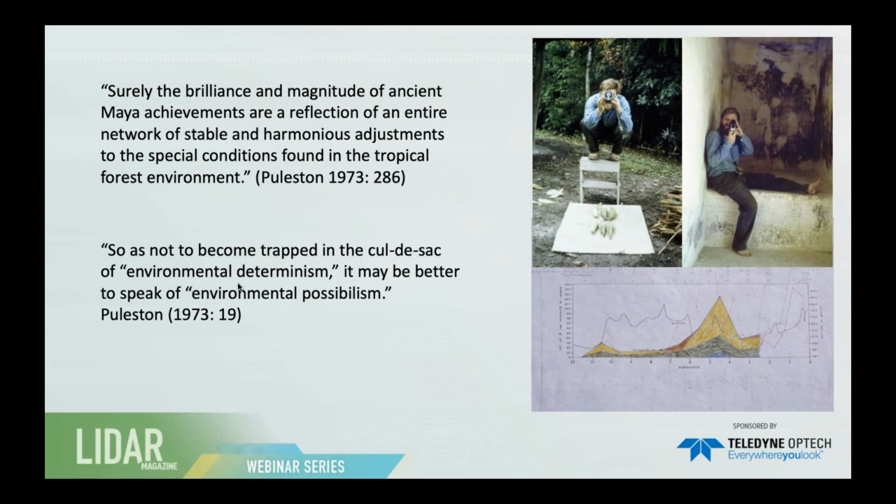Mapping those stories out and trying to understand them more effectively allows us to think more clearly about questions of sustainability and resilience for the future.